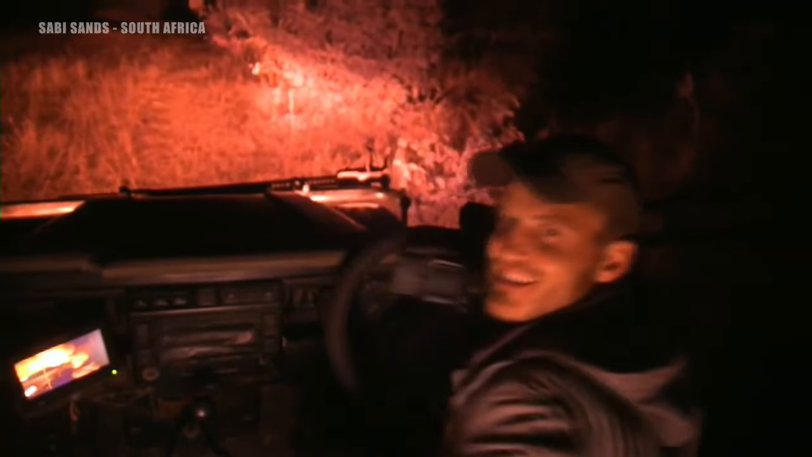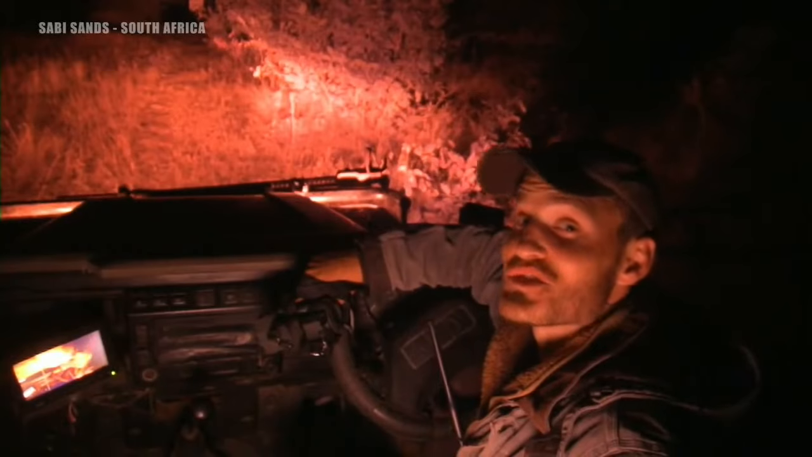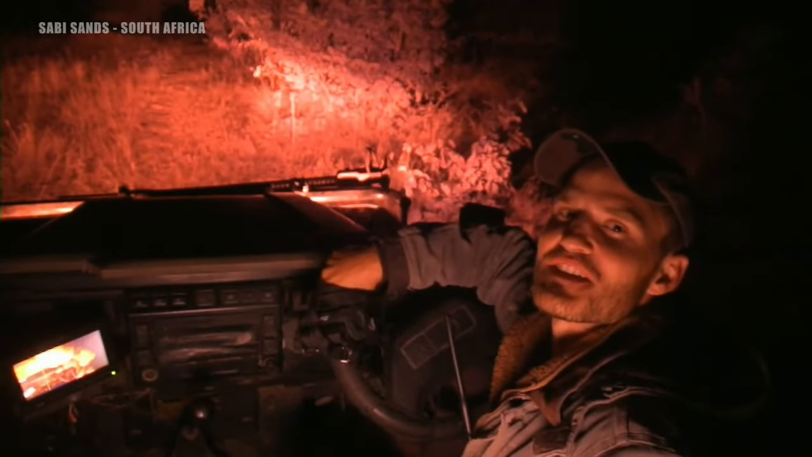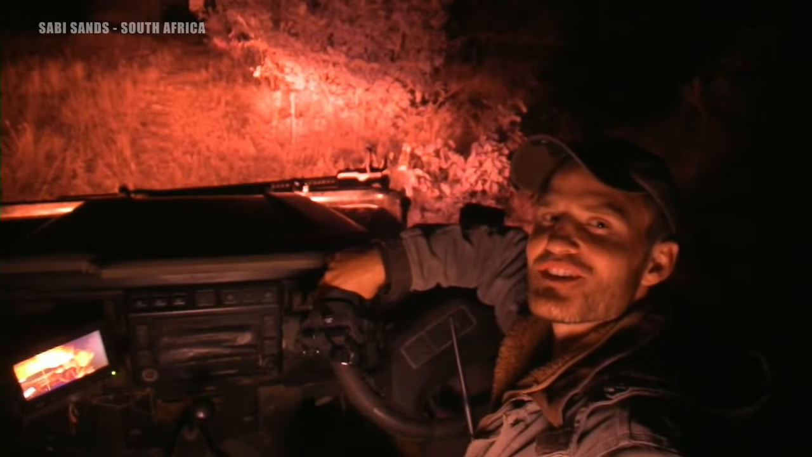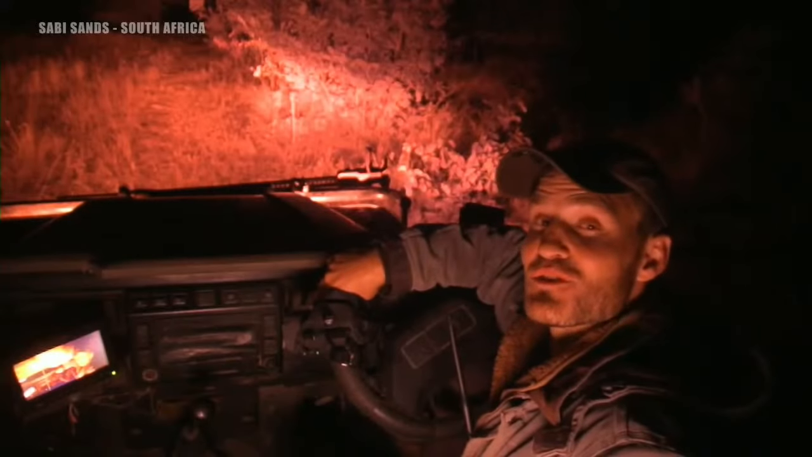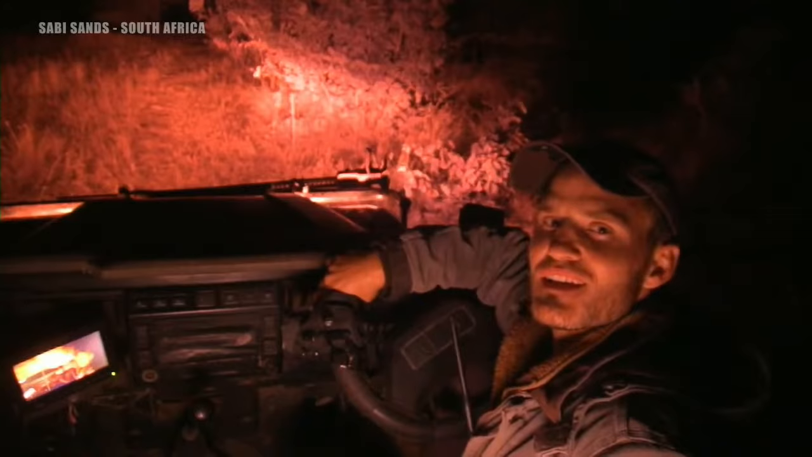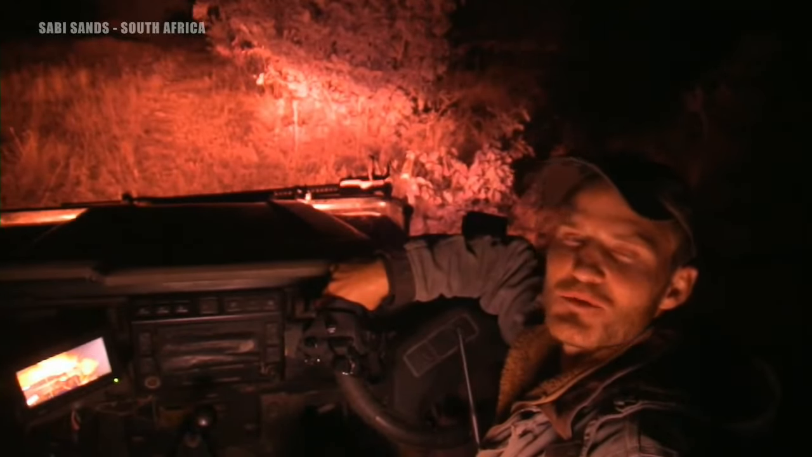Welcome back to our exciting thermal drone evening safari. It's been quite interesting so far. Obviously a few technical glitches that we'll sort out, but that's par for the course when using new technology like this. The thermal imagery is quite amazing. We haven't been able to spend too much time yet, but hopefully we will find a nocturnal animal soon.